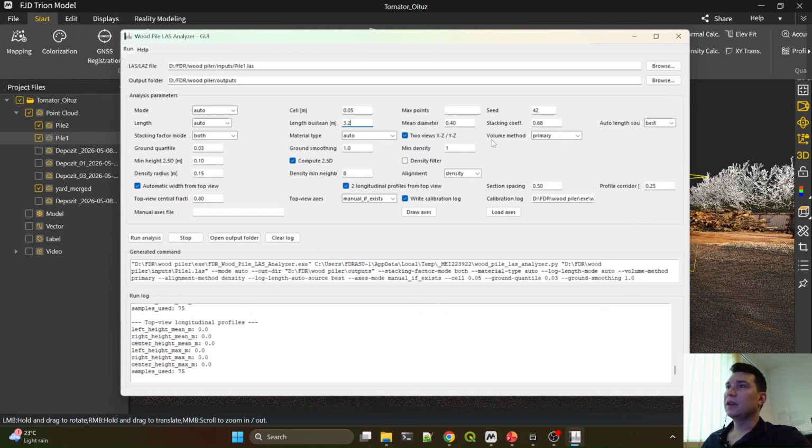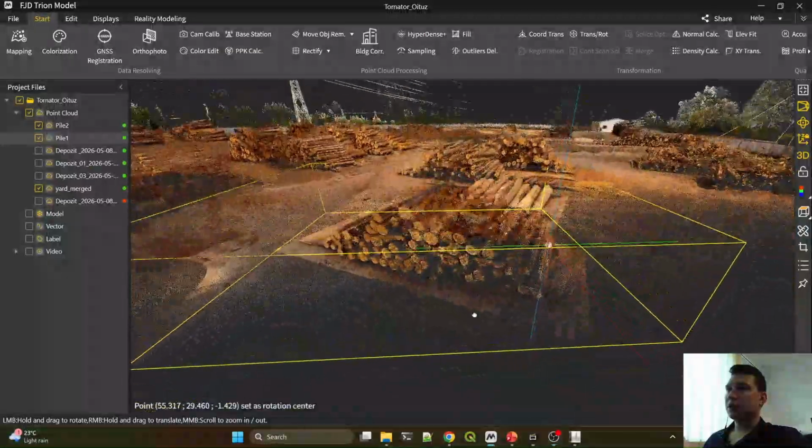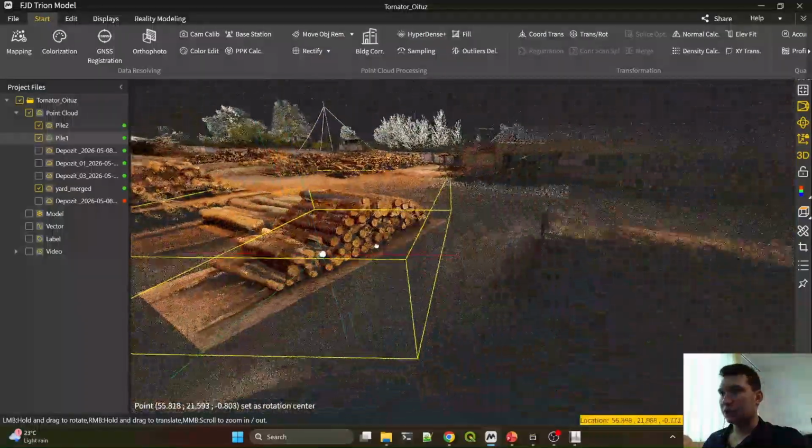Moving forward with the parameters, I would also like to modify the profile corridor, because the algorithm makes a profile corridor on the stack faces. I can look here in the point cloud, because it is also colorized and it's really neat to see.